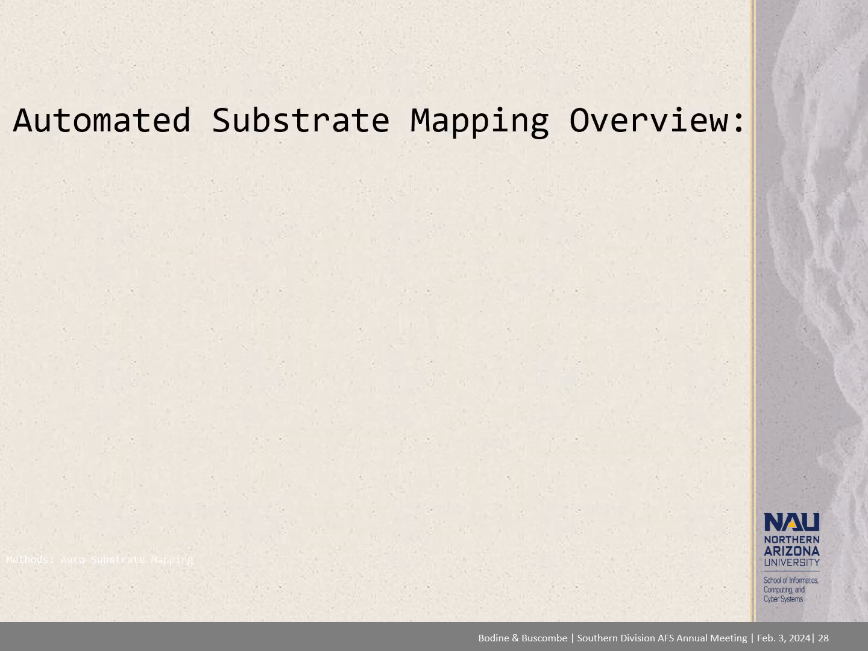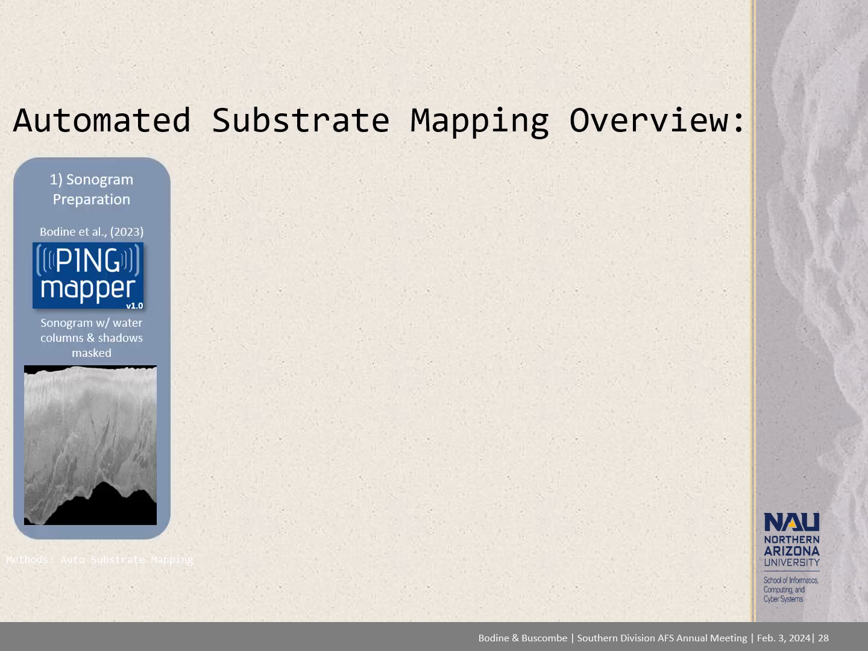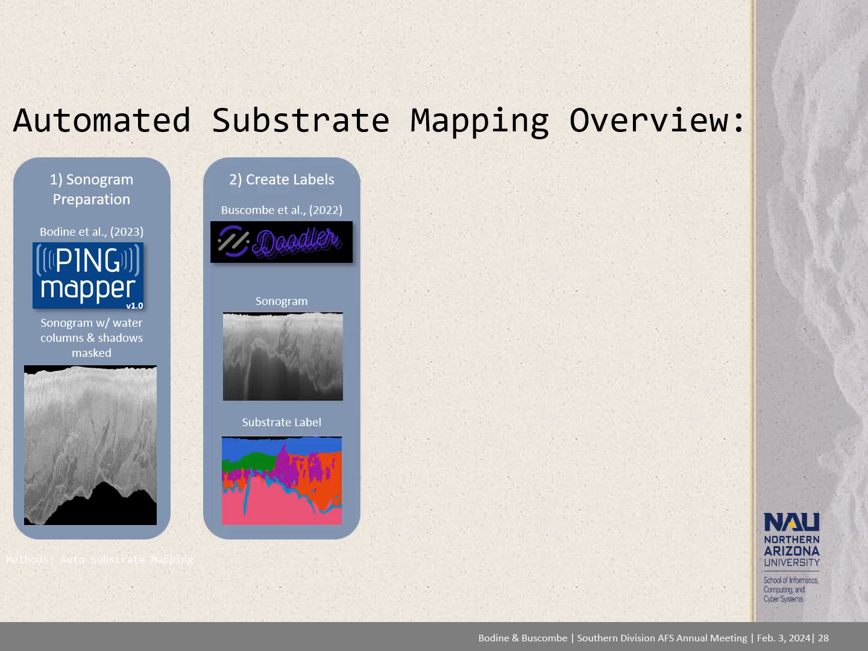The process of automating the development of substrate maps as a next step is one that uses the AI approach of machine learning to teach the computer to produce maps like a human cartographer. To do so, Cam used a program that Dan created called Doodler to create a training dataset for the computer by doodling over and labeling the various substrate signatures appearing in sonar imagery.